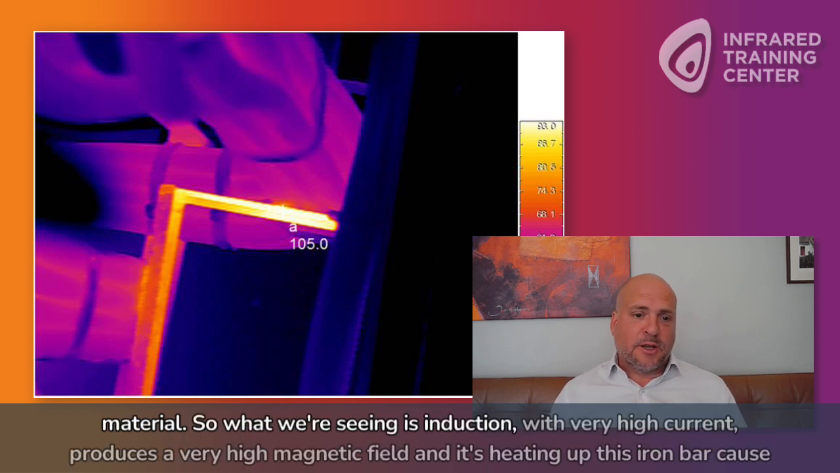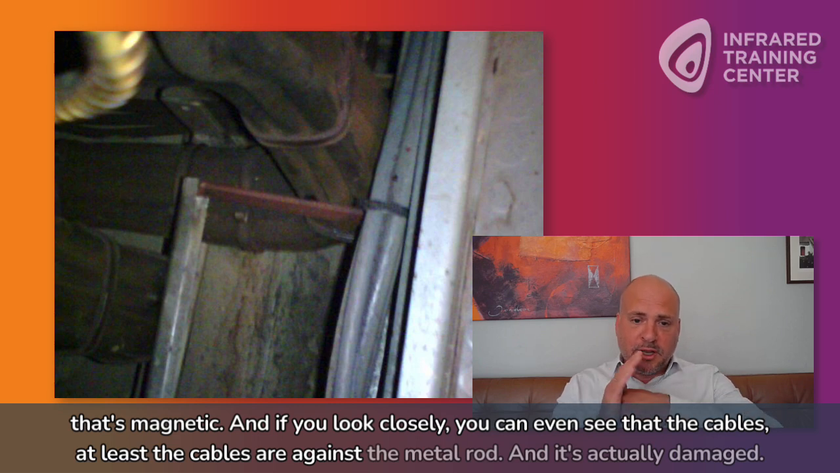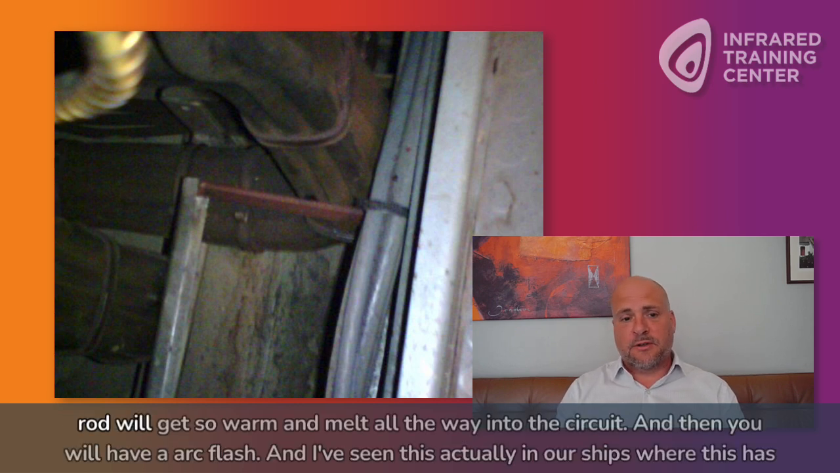So what we're seeing here is induction. Very high current produces a very high magnetic field, and it's heating up this iron bar because that's magnetic. And if you look closely, you can even see that the cables, at least the cables that are against the metal rod, are actually damaged. So it melted. This can get so hot that it melts the cable. It already had melted the cable a few millimeters in. And if this continues, eventually this iron rod will get so warm and melt all the way into the circuit,